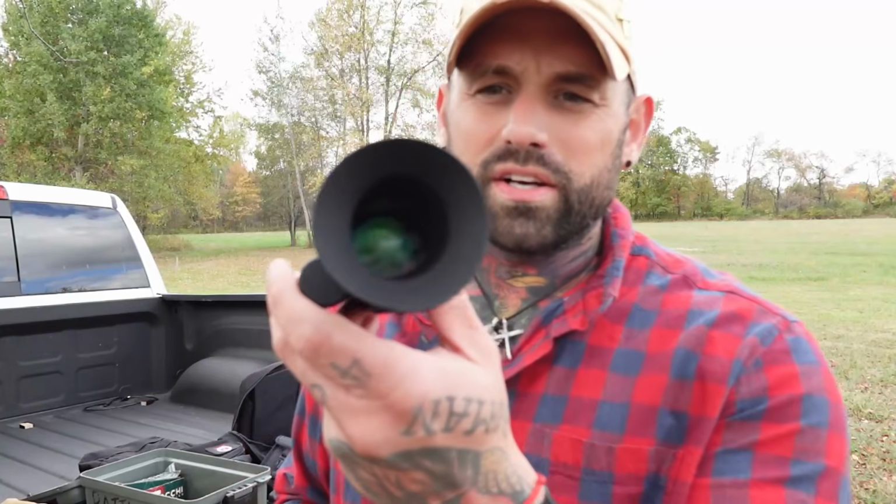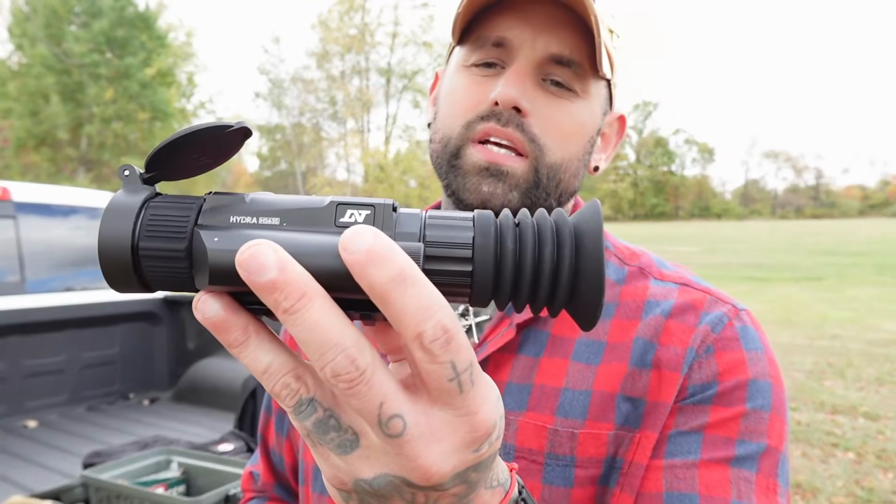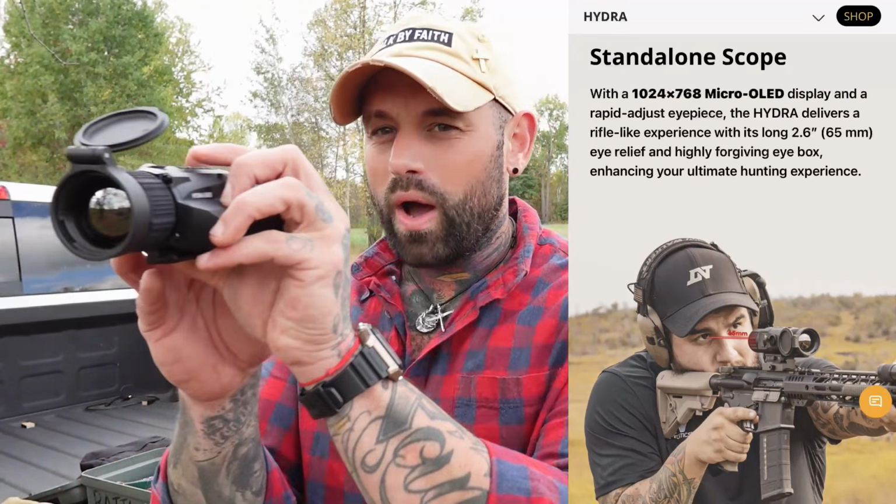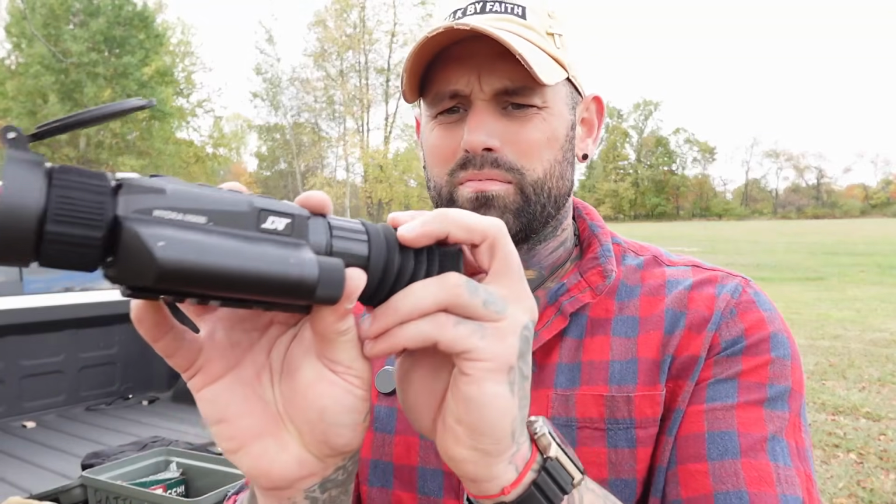Talk about the screen. There is a screen in here you guys will see here shortly. The screen is an OLED screen. This is a 1024, 65 millimeter eye relief. What I mean by eye relief is when you put it down, you don't have to be right up in it like that. This actually comes off, but the eye relief is really, really good. This is a 35 millimeter lens as well.